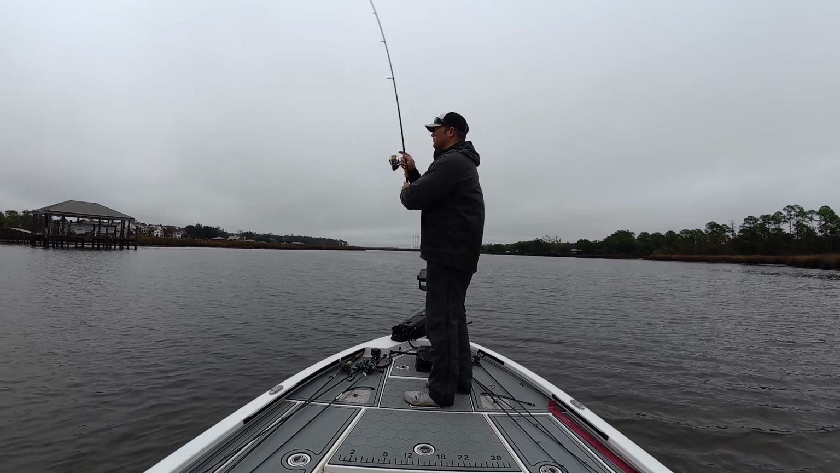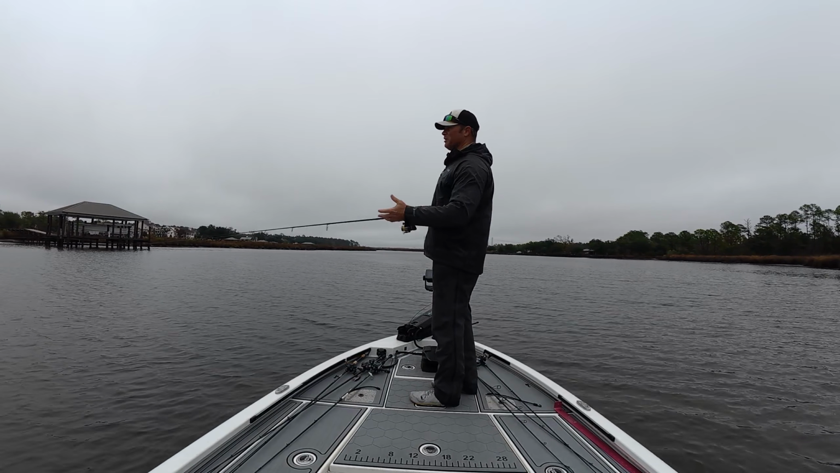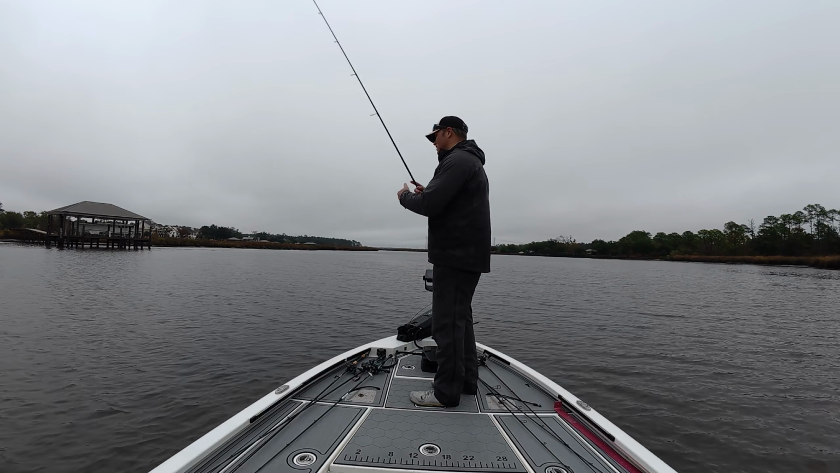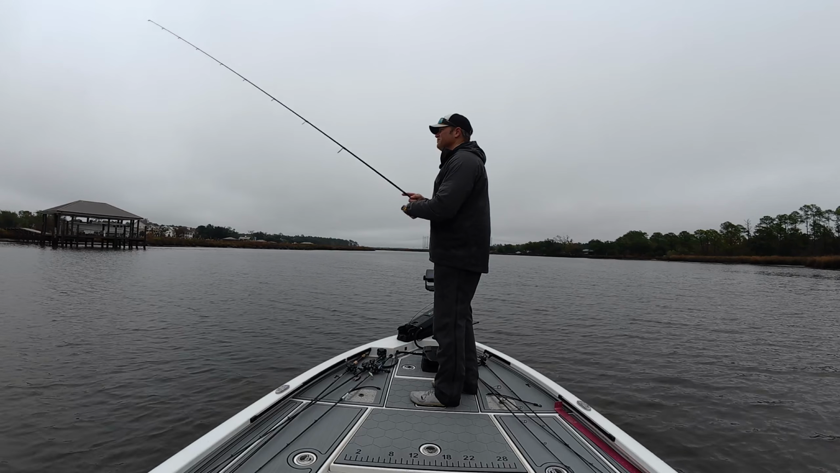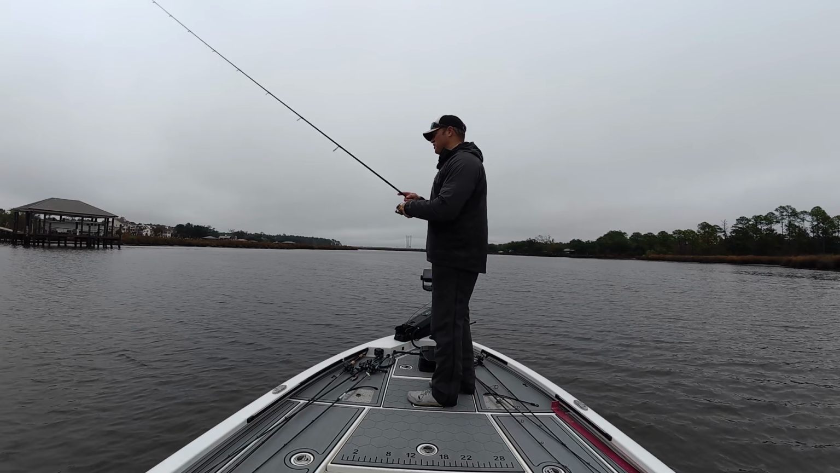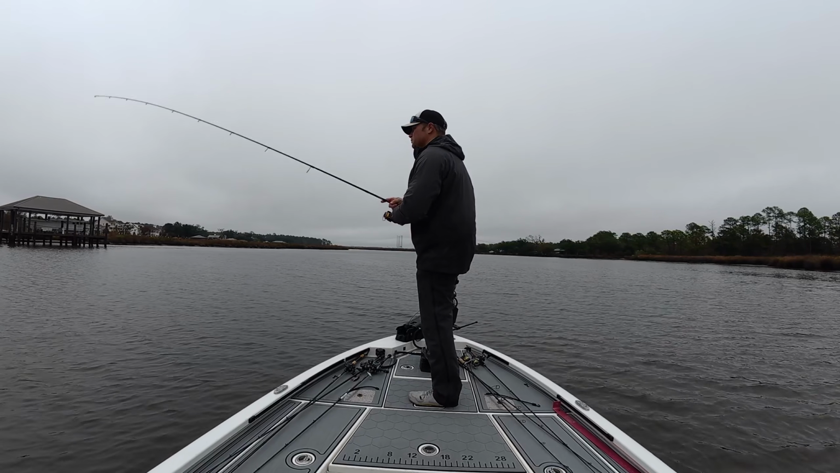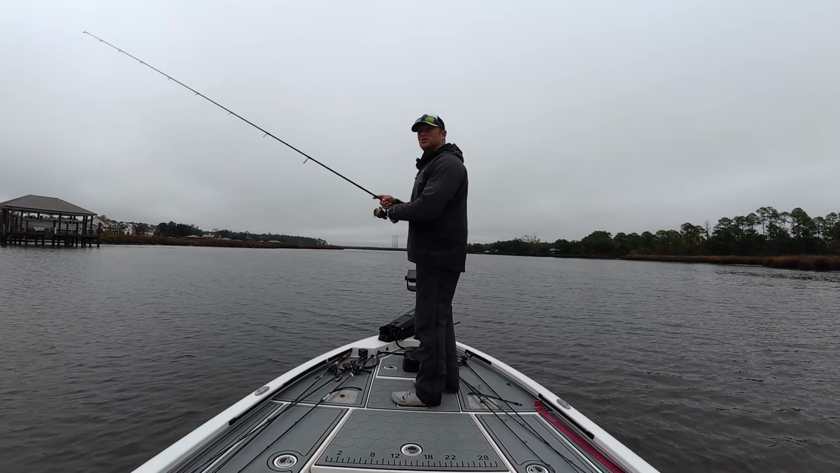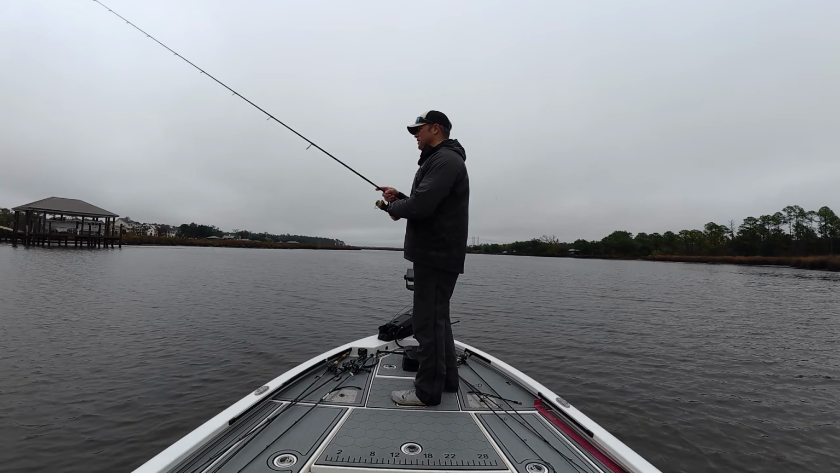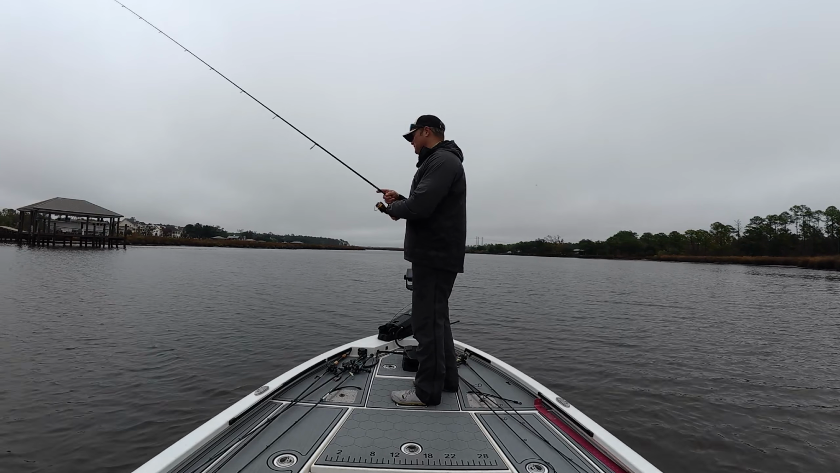Now, I don't know if they ever truly find what parts per million they're comfortable at, but in 2 years, I've seen 2 winters, it'll push your pogies back down the bayous, towards the bays, towards salinity. I don't think the trout care about the salinity, but they care about the bait. And sure enough, those trout will move with the bait.